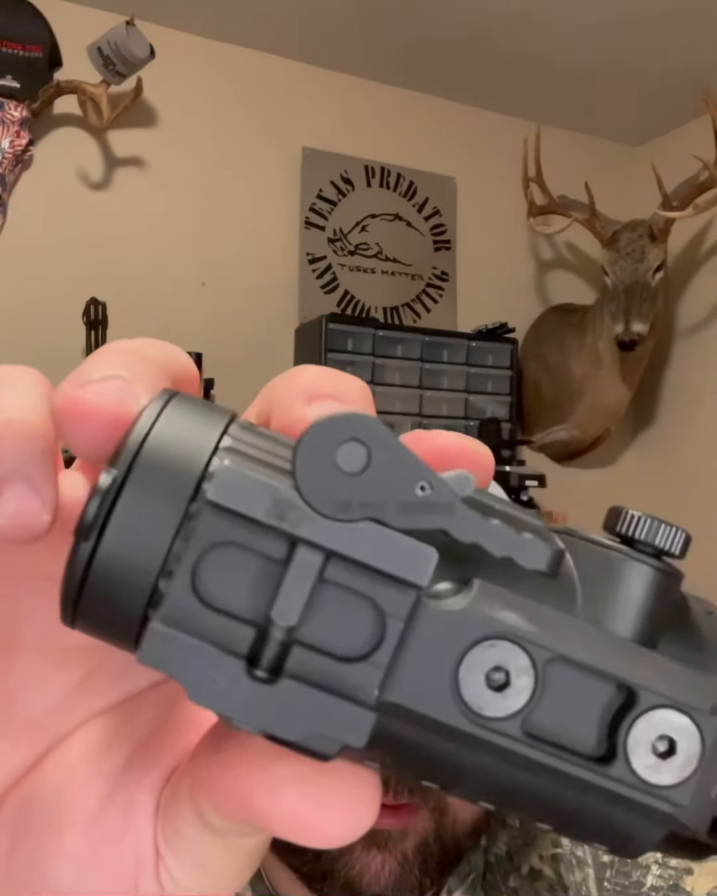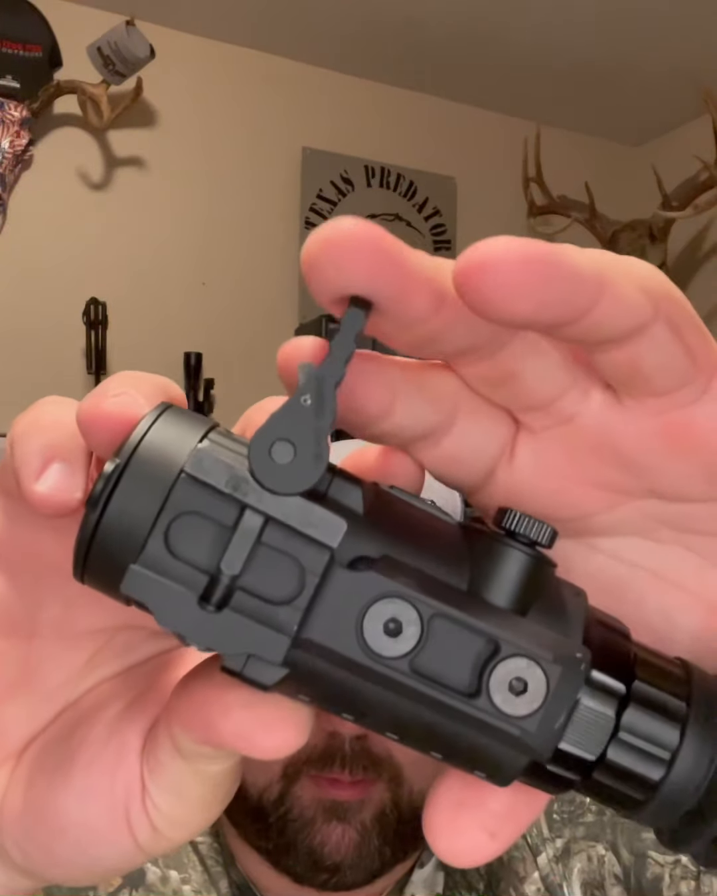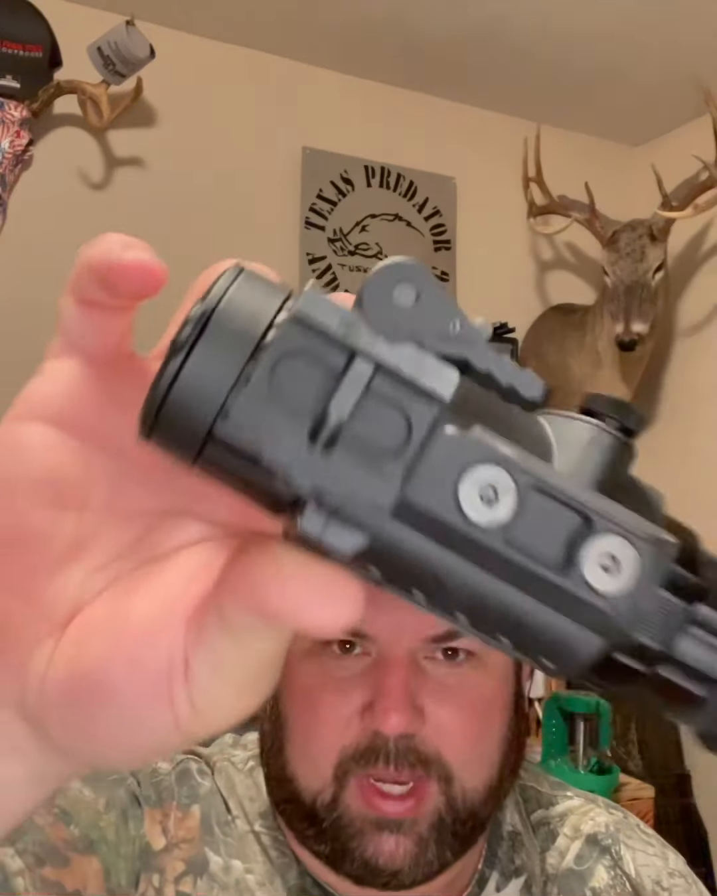It comes with a QD mount that has a locking latch on it. Probably one of the best mounts that you can get. And it comes with this mount from AGM.